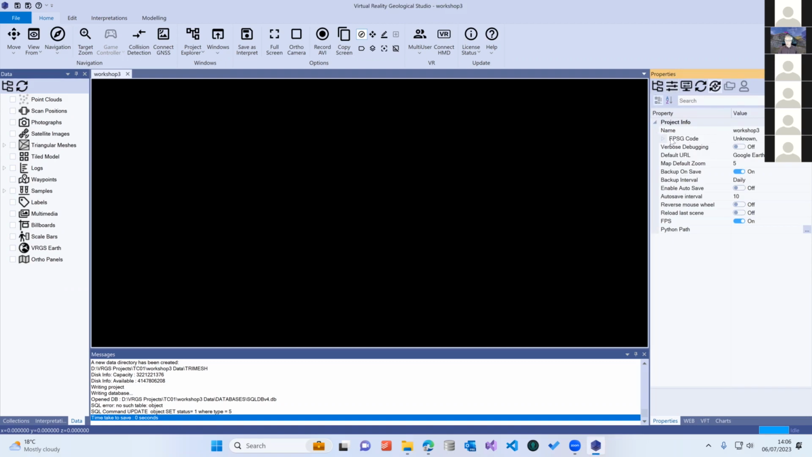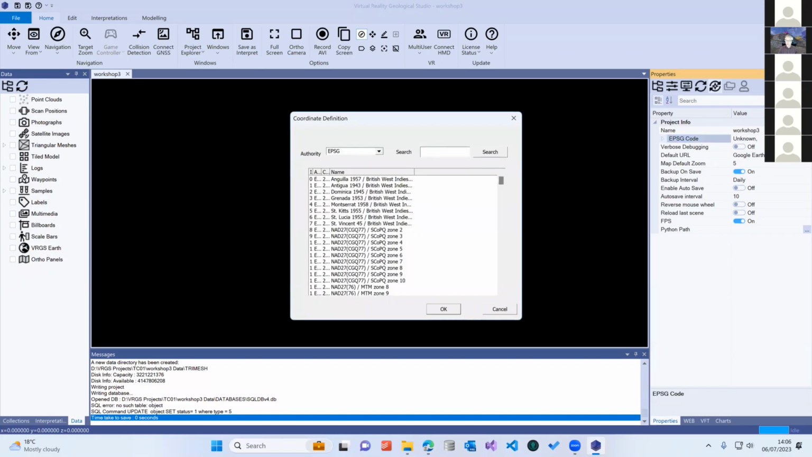And within that, we have EPSG codes. EPSG codes are a set of codes that are defined for lots of different coordinate systems. If you just Google EPSG codes, you can find websites that tell you about all the different codes that there are. To set our code, you click on the button here with the 3 dots.